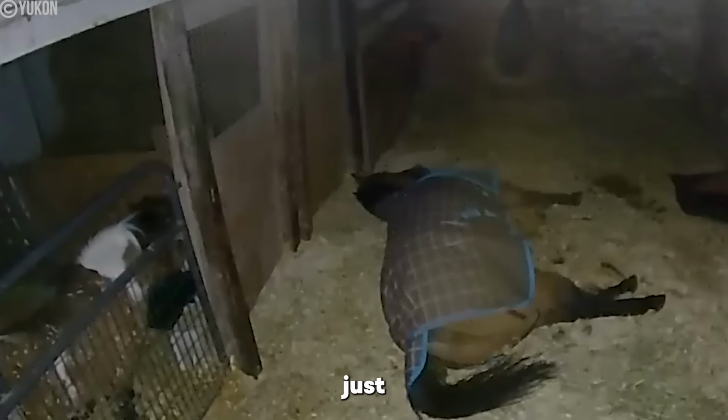Turns out the poor guy was just full of gas, so much so that he just lays on the ground and lets it rip. Of course, that's normal for most horses, but Sven isn't normal. He just keeps going.